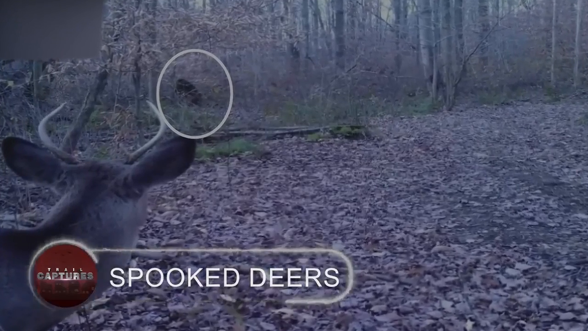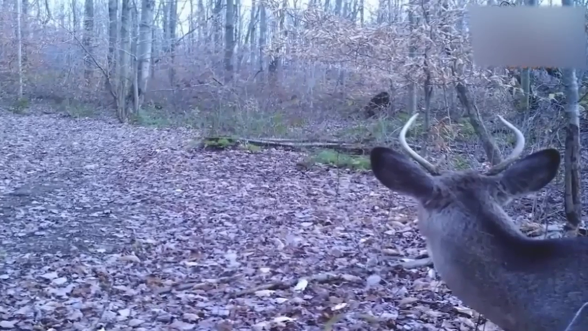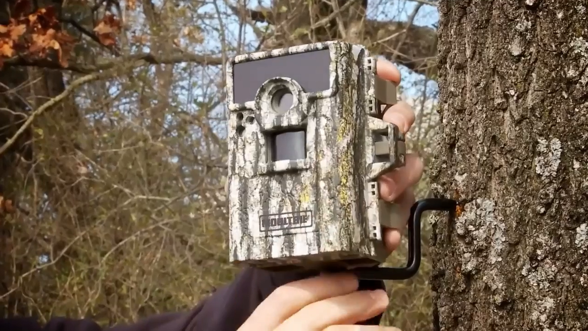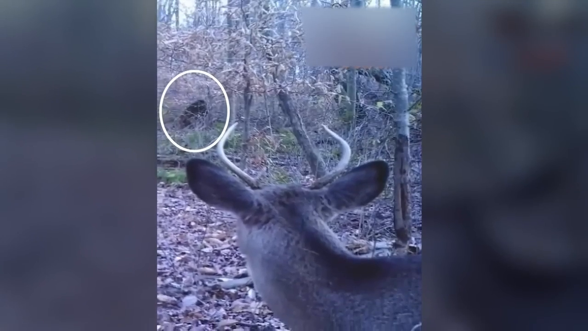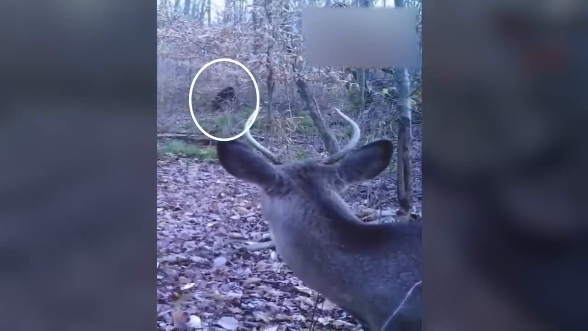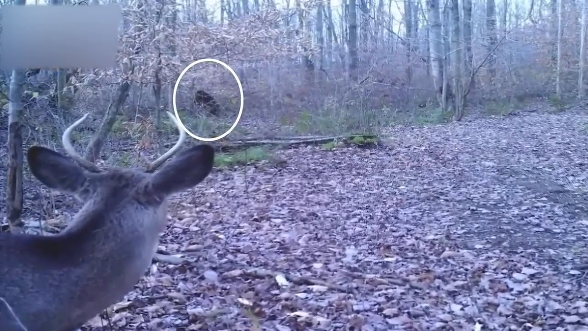Spooked deer. Three deer running in opposite ways from each other. Many are trying to figure out what might have happened to frighten the deer after seeing this image captured by a trail camera. Although I believe I know the answer to these concerns, from the exact track, another camera caught a partially visible deer facing the opposite direction, because that's where the Bigfoot is, right behind the prickly bushes. It's also possible that the deer have seen the Bigfoot here as well, which would explain why they are so terrified.